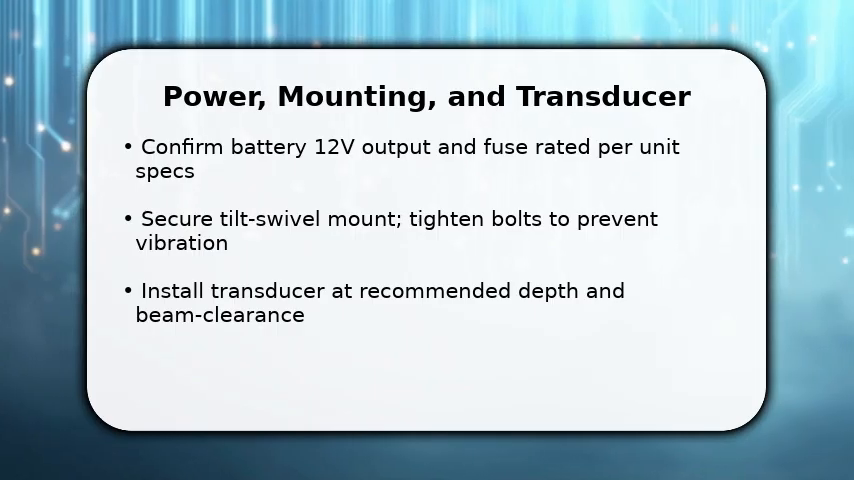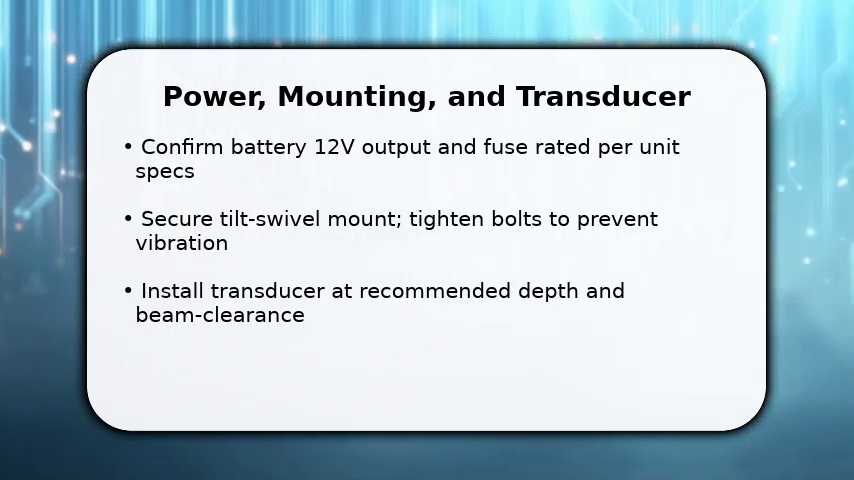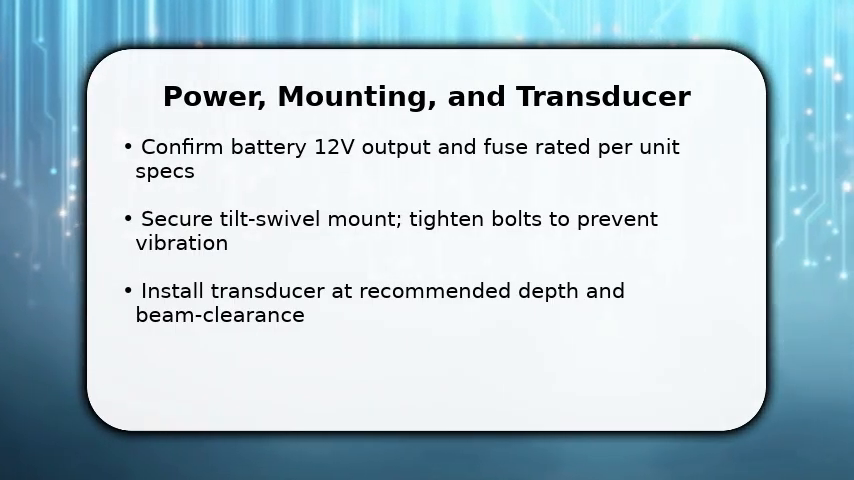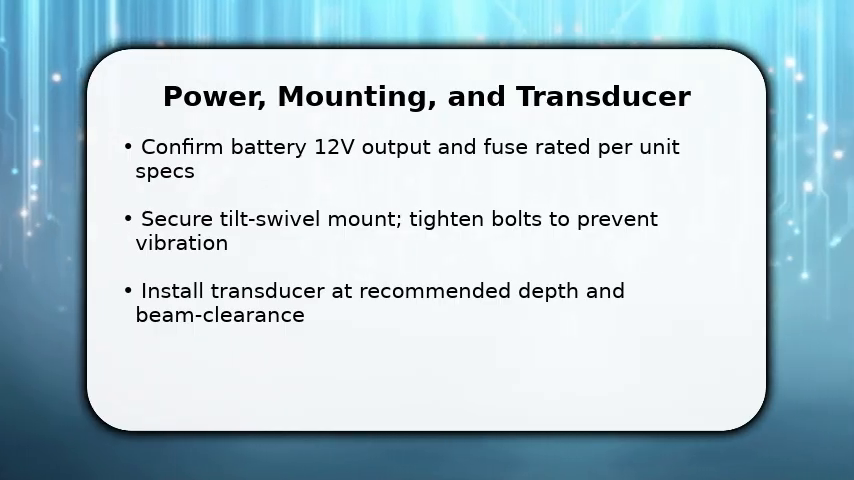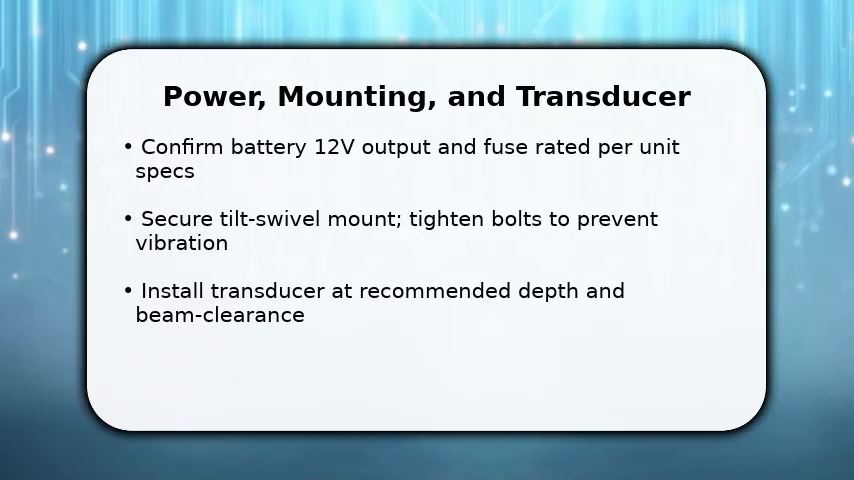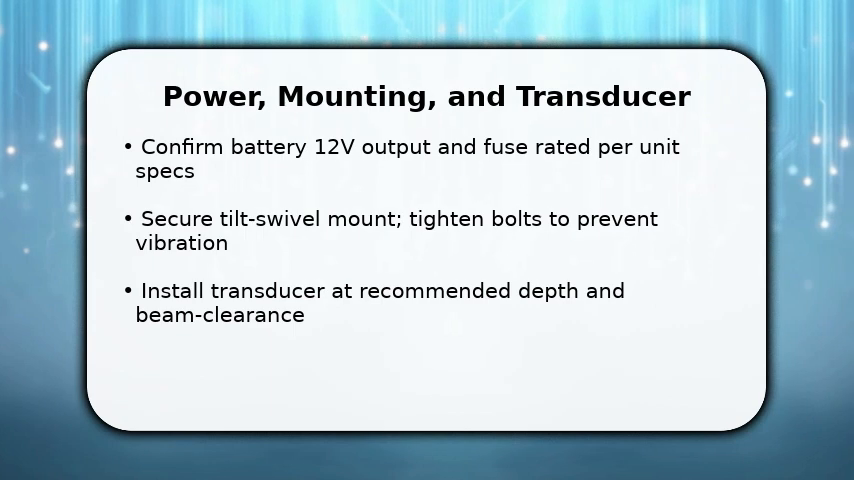Next, install the transducer where the prop wash is minimal and the beam has clear water. This ensures stable live images. After mounting, tighten bolts and verify cable routing to avoid chafing. These first steps set the foundation for crisp, low-noise scanning images.